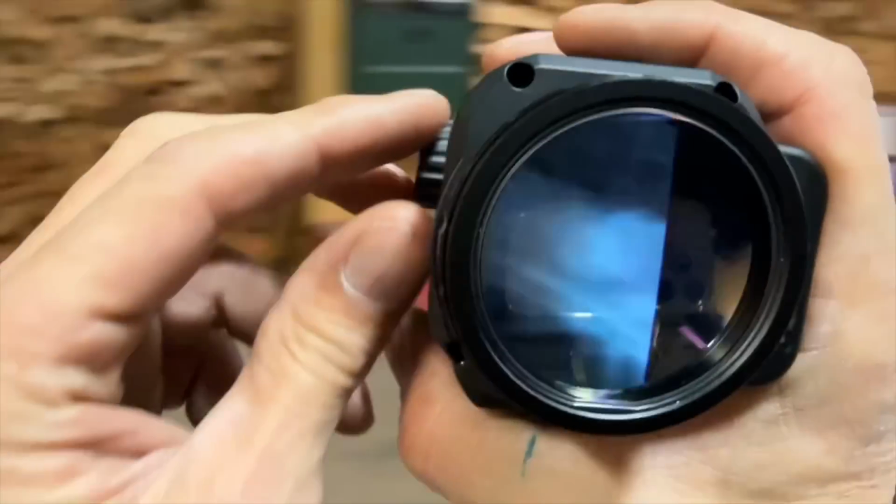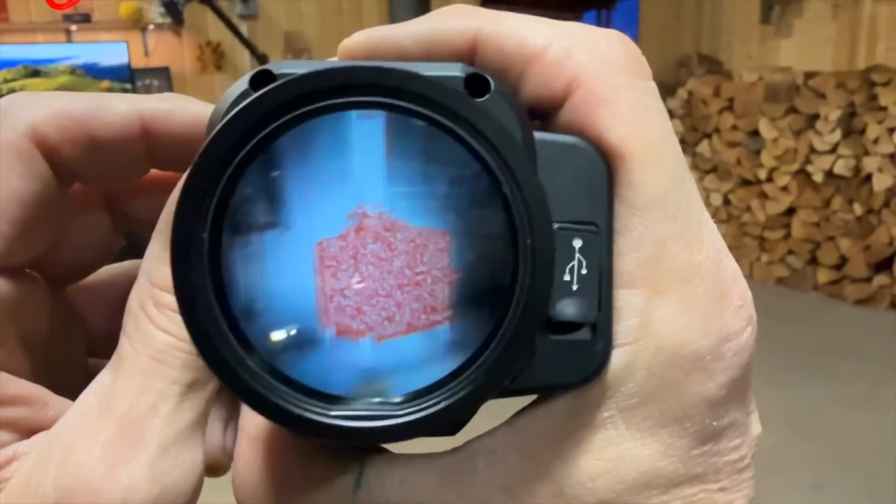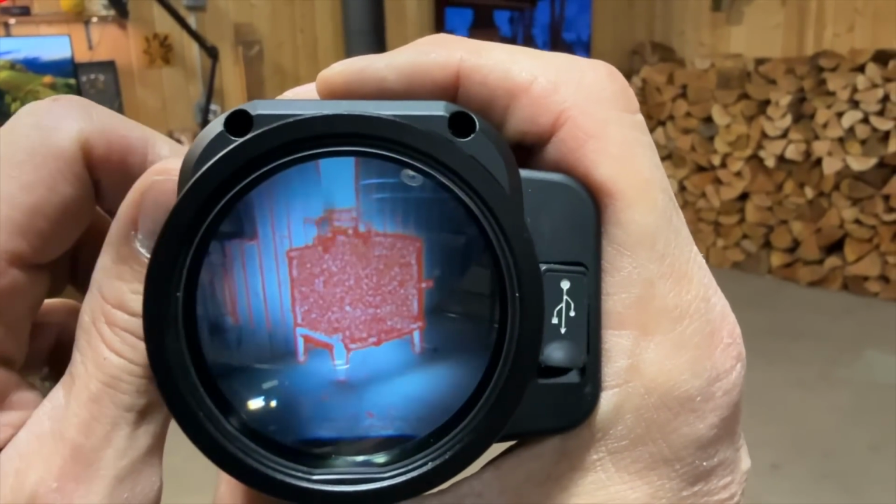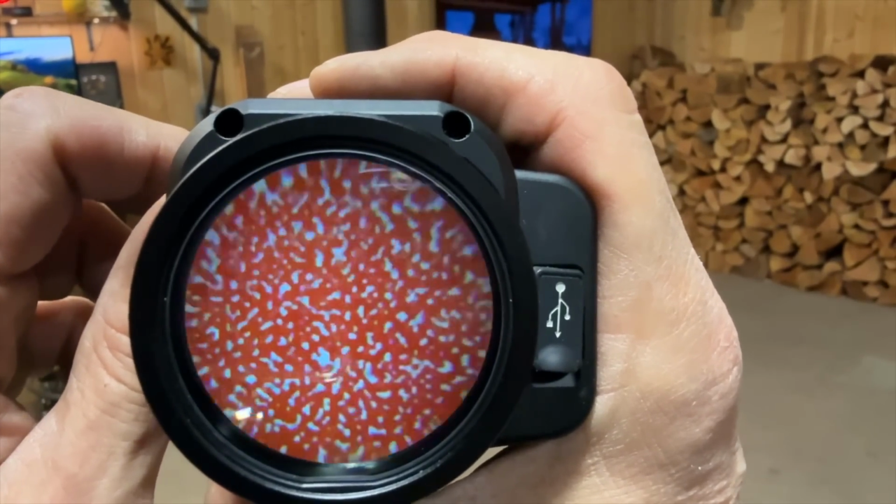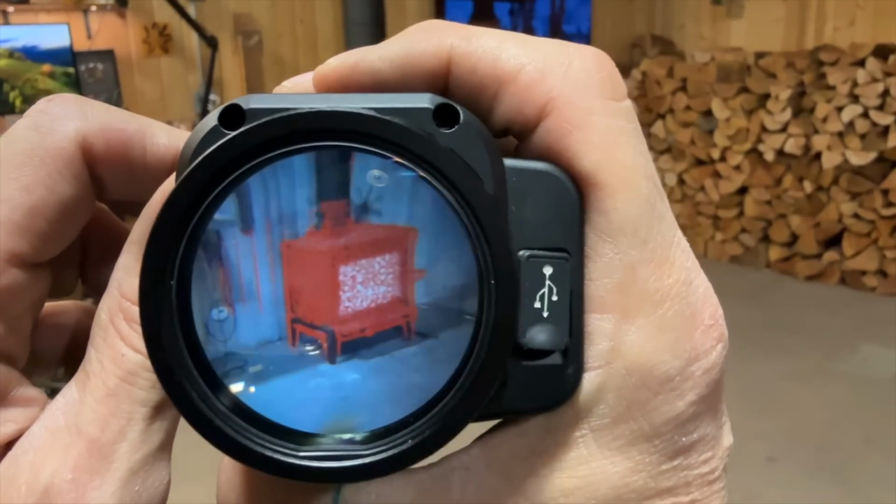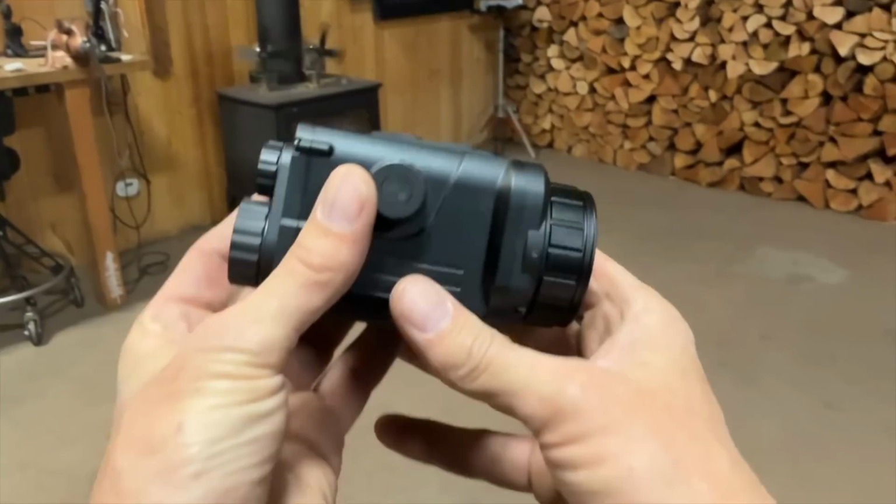Now this is going to be the zoom. So if we, this is all digital. If we rotate this, far, medium, super zoom. Pretty incredible, isn't it? My goodness.